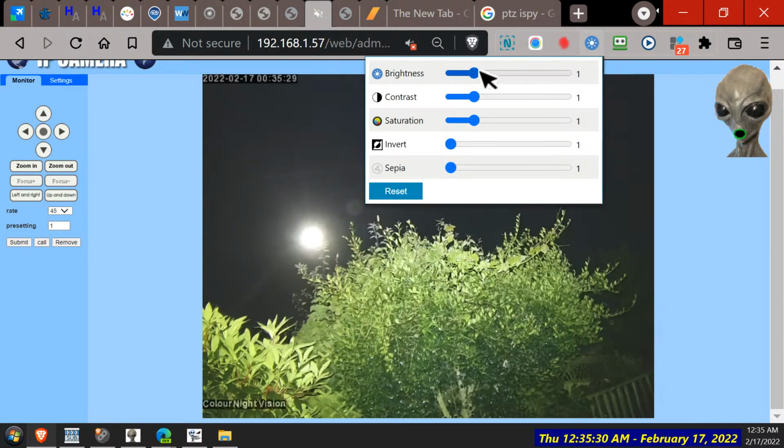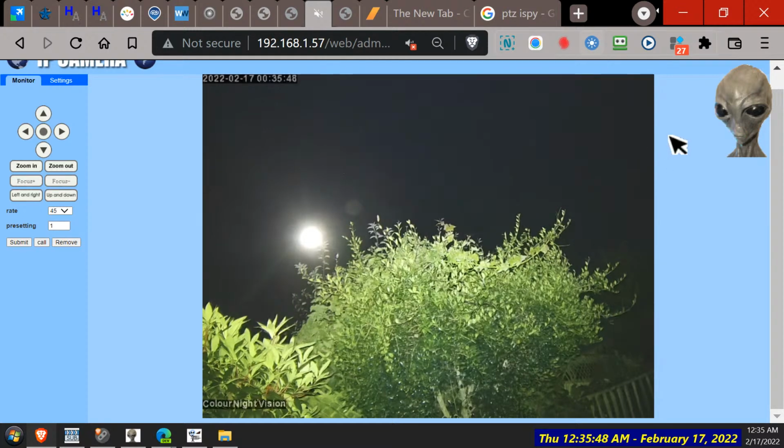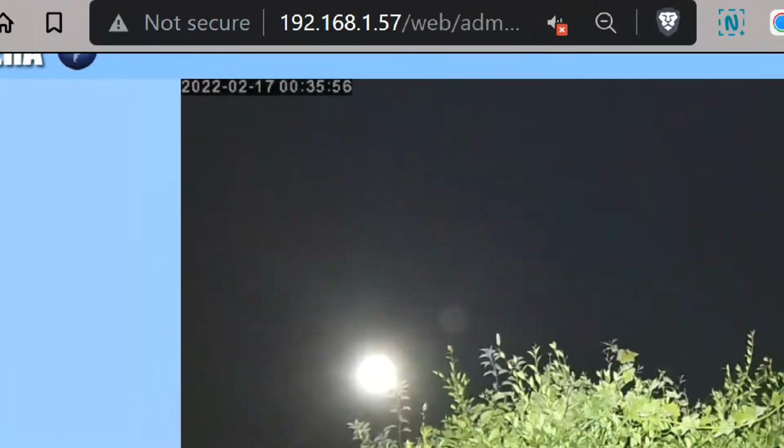Okay, I might better do something with that one. Brightness. No, it doesn't affect this page, because it's not a standard HTML5 player. Yeah, that's a shame. Oh well. It's a nice, good picture though.